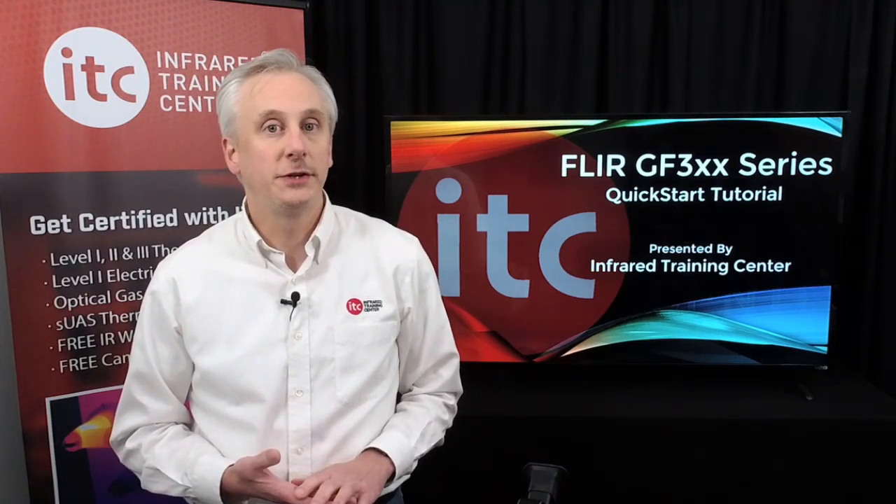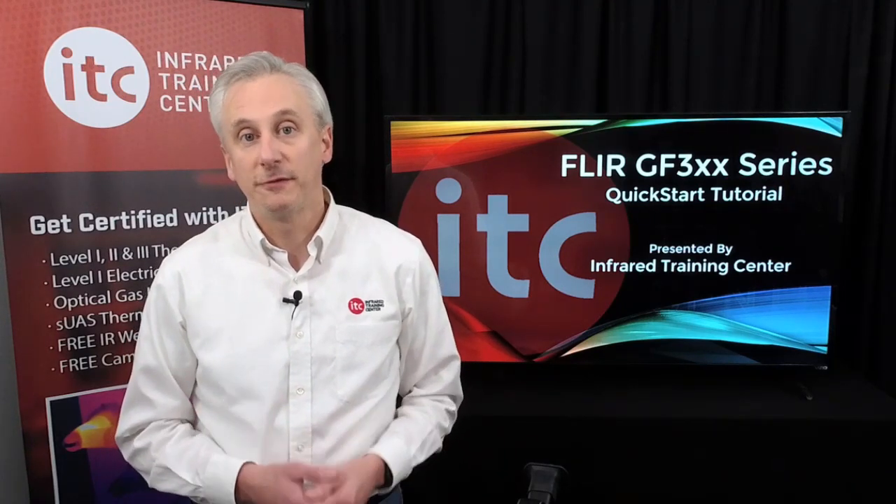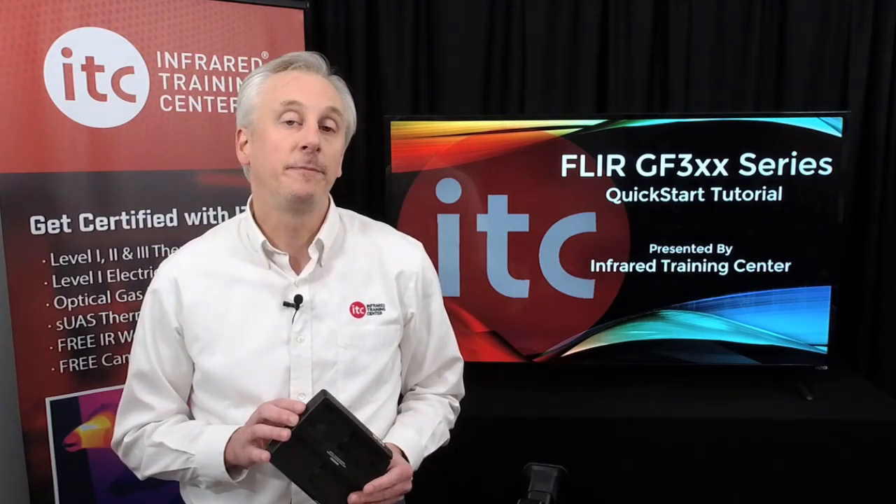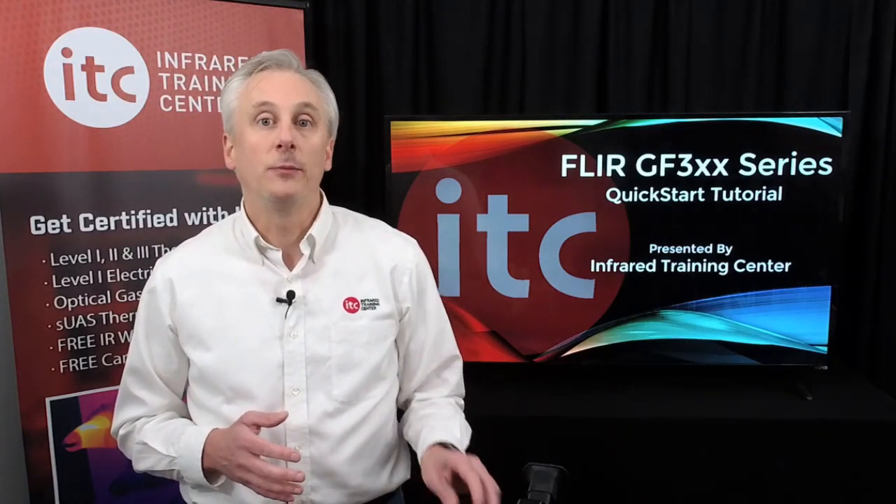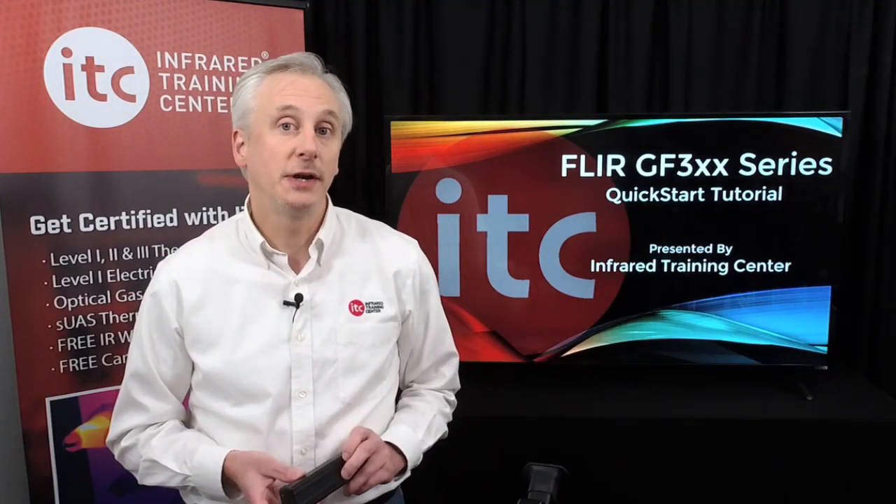Now the first thing you'll want to do is charge your new batteries. We recommend charging them for about 3 hours before their first use. Here's a battery charger that comes with the camera, and you'll find the power supply for the charger in the accessories box. The lights on the battery will blink while they're charging and turn solid once fully charged and ready for use.